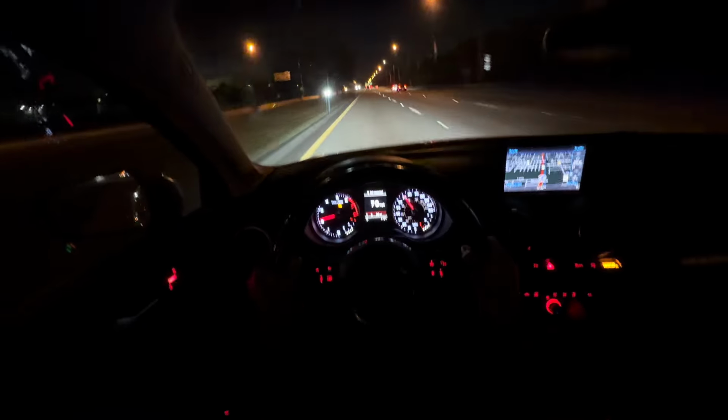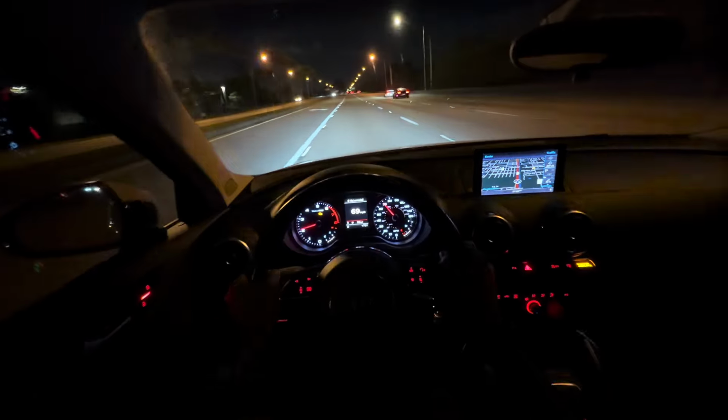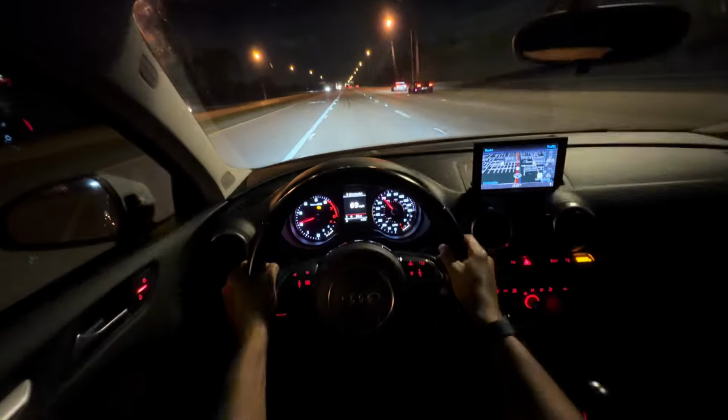Mustang. Hold on, little Mustang. Is that a little BMW?